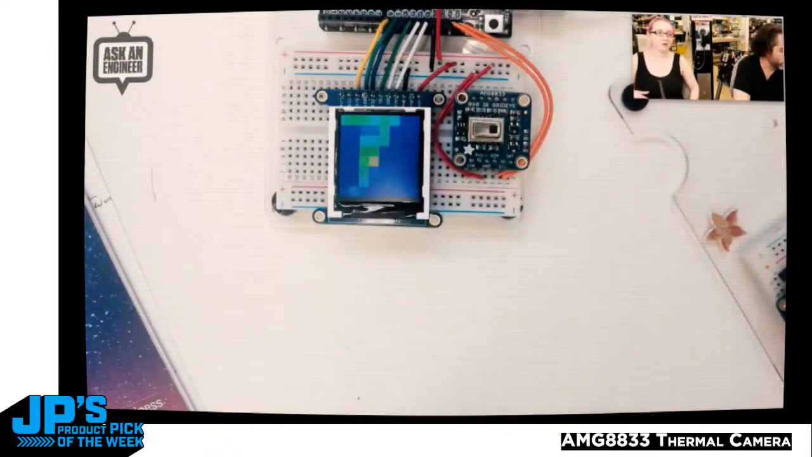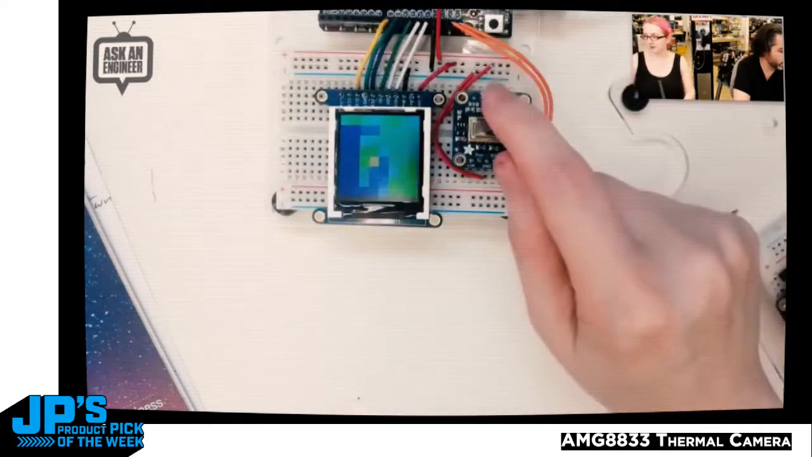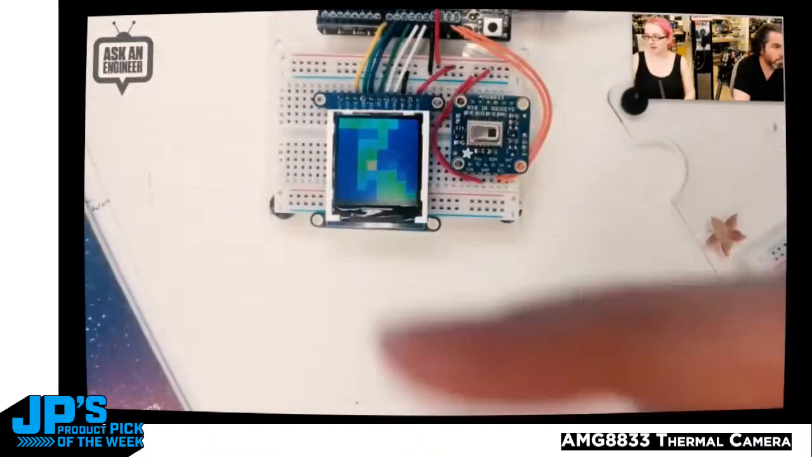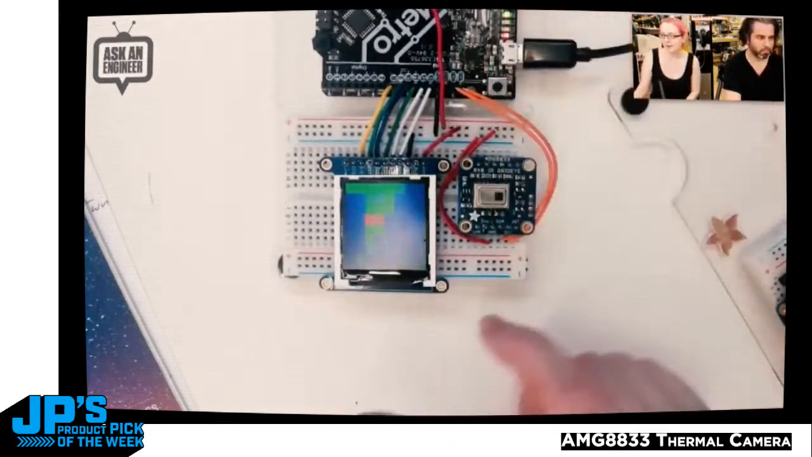Now, when you read from the sensor, it gives you a 64 point Celsius measurement in floating point. But we just basically map that to some colors and put that here. What you're seeing, this red dot is actually the camera, because the camera is a little bit hot, so you see a little bit of a red dot. So you can use this with Arduino, and you get an 8x8 grid.